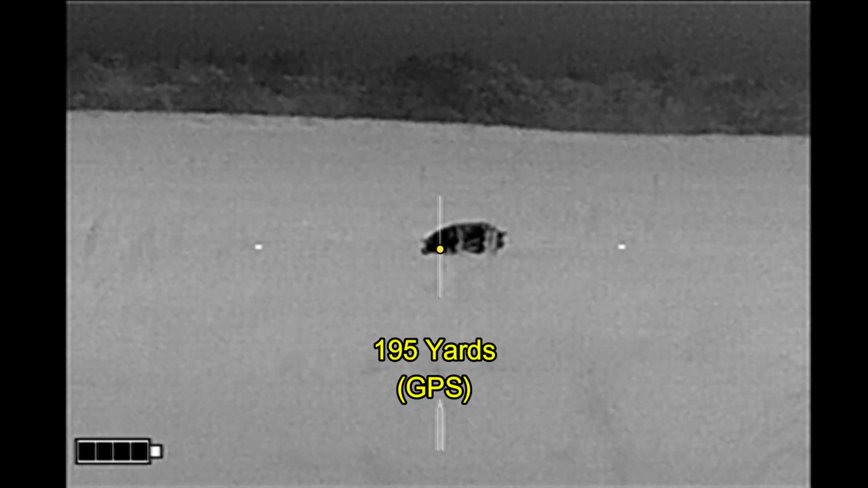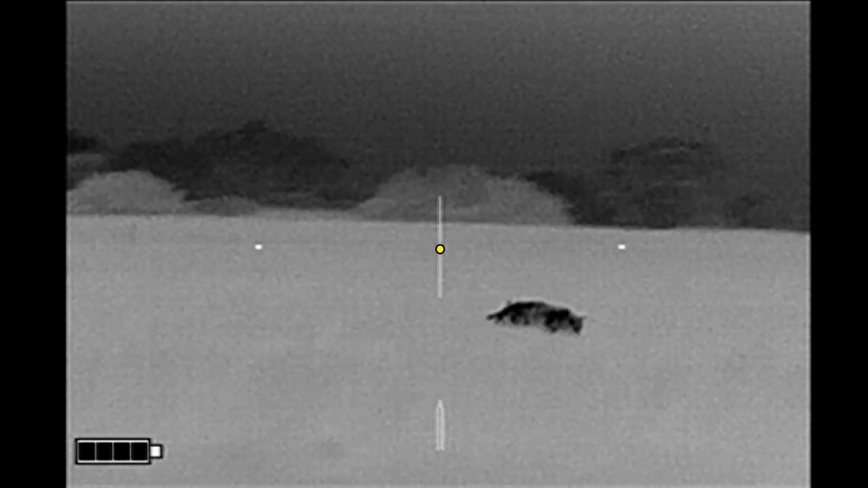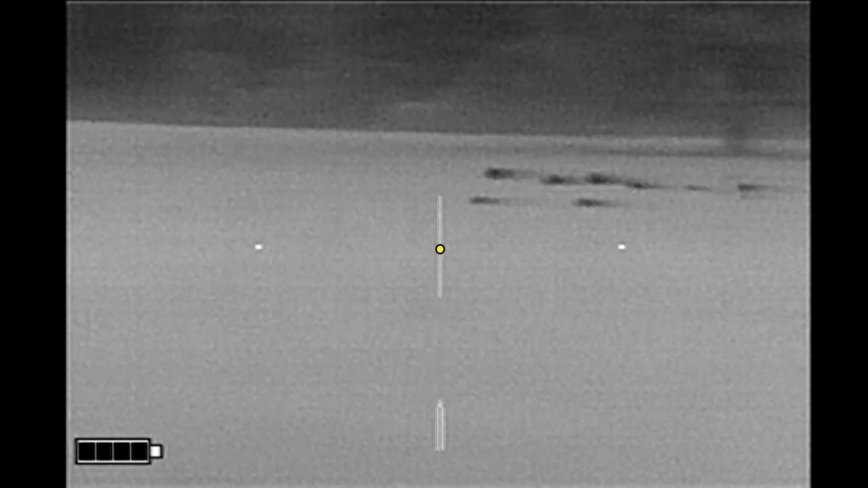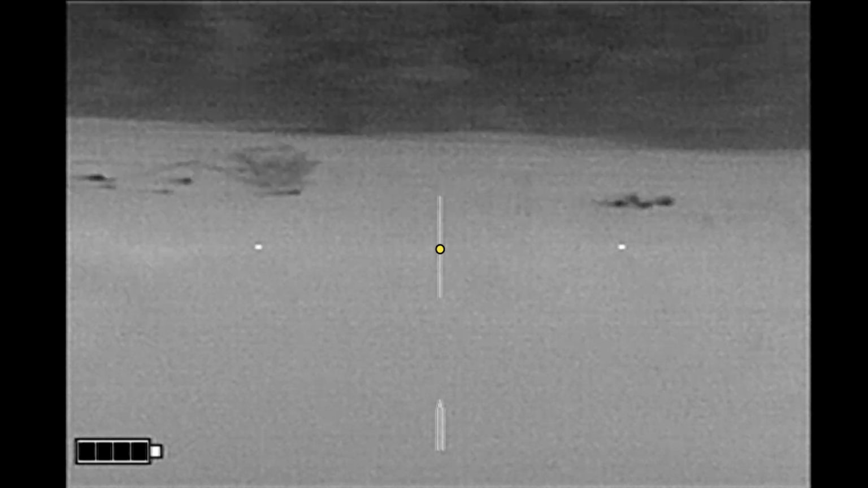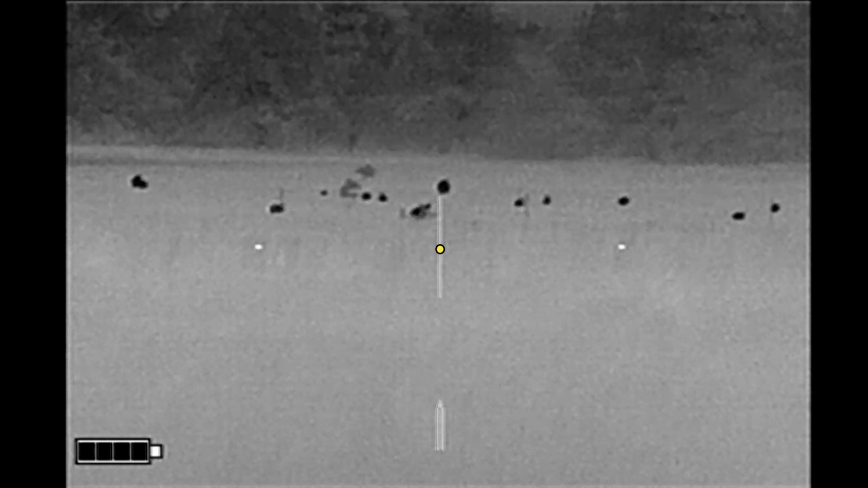Alright, here we go. First shot connects, second, and the third shot finally brings him down. And sure enough, all the other hogs take off for the tree line on the neighbor's property.